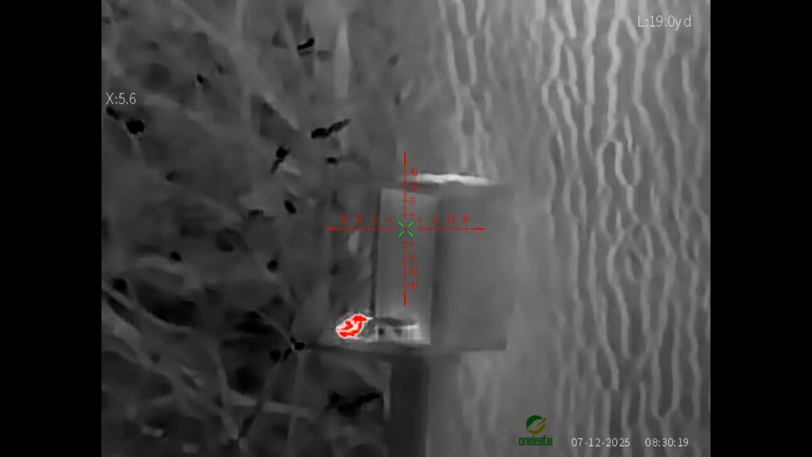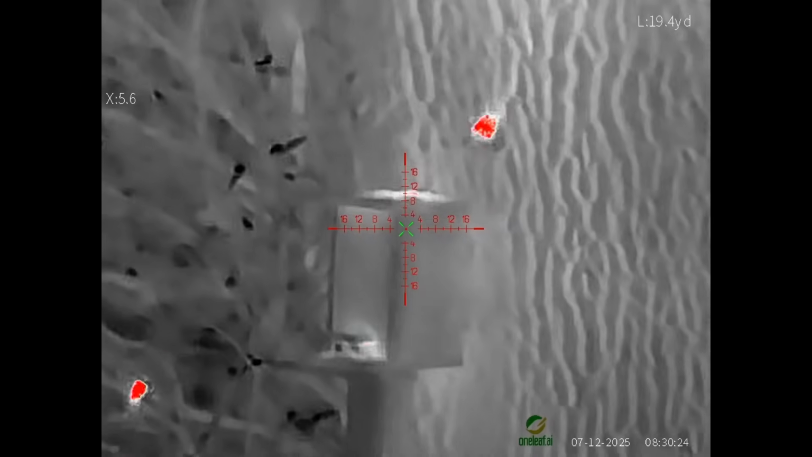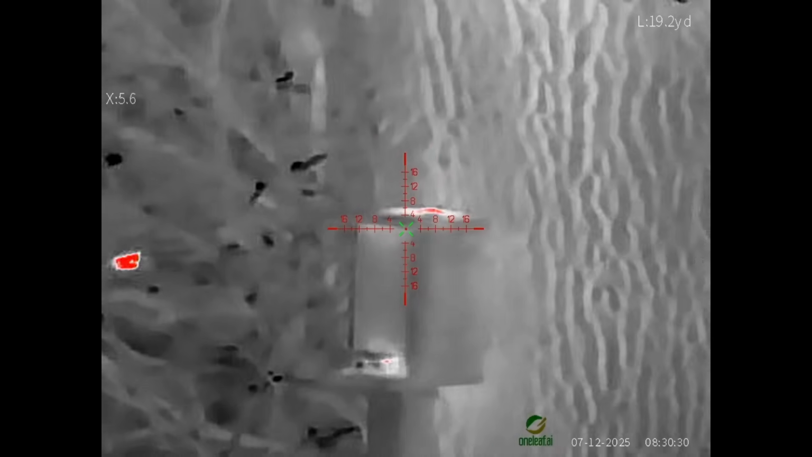Now you see there's a couple of birds on there, just little coal tits and blue tits and stuff. Yeah, looks absolutely amazing in that colour. Like I say, we'll change the palettes later on and see what different palettes do.